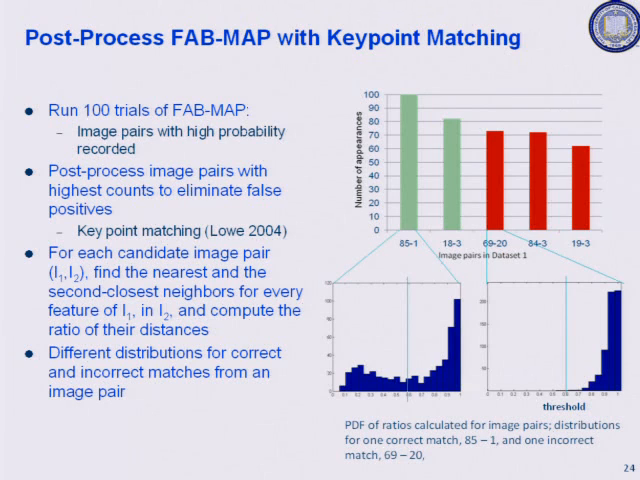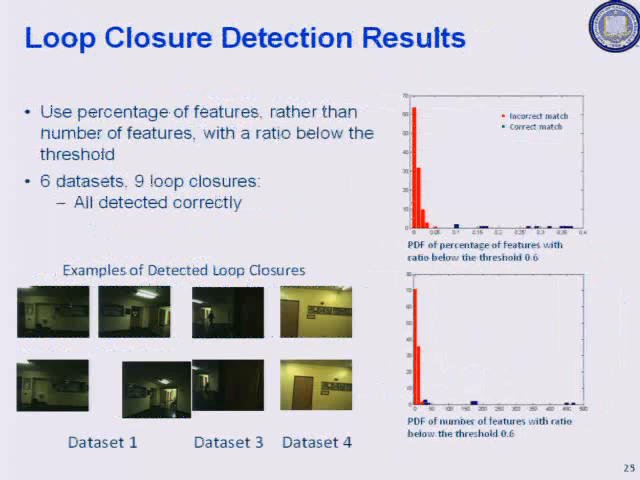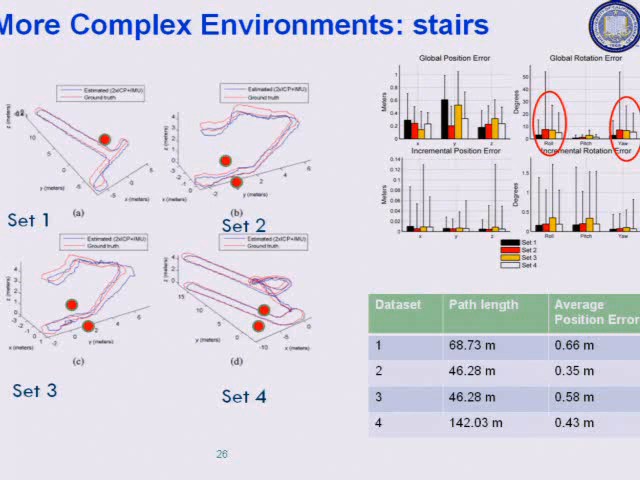But if you look at the probability distribution function of the ratio of the features in each pair, you can see that the distribution here is quite different from the distribution there. And we can use this differential in order to detect which image pair it spits out is correct and which is incorrect. I won't go into the details of how we do all of these things, only to say that this approach works pretty well. It's so far worked on all the data sets that we've collected.